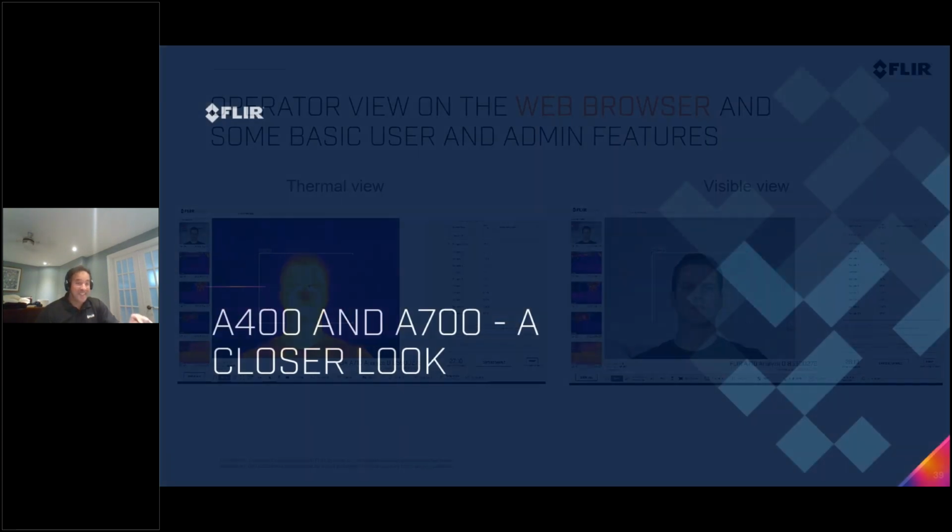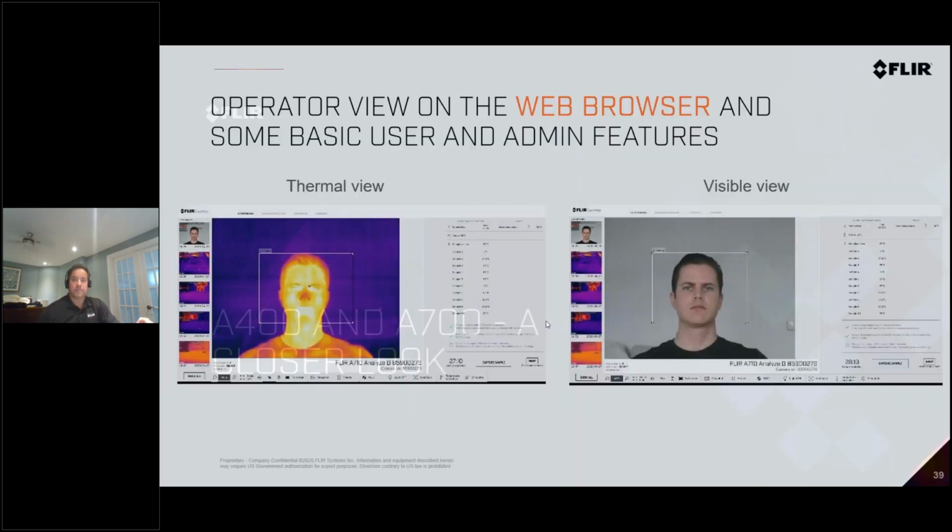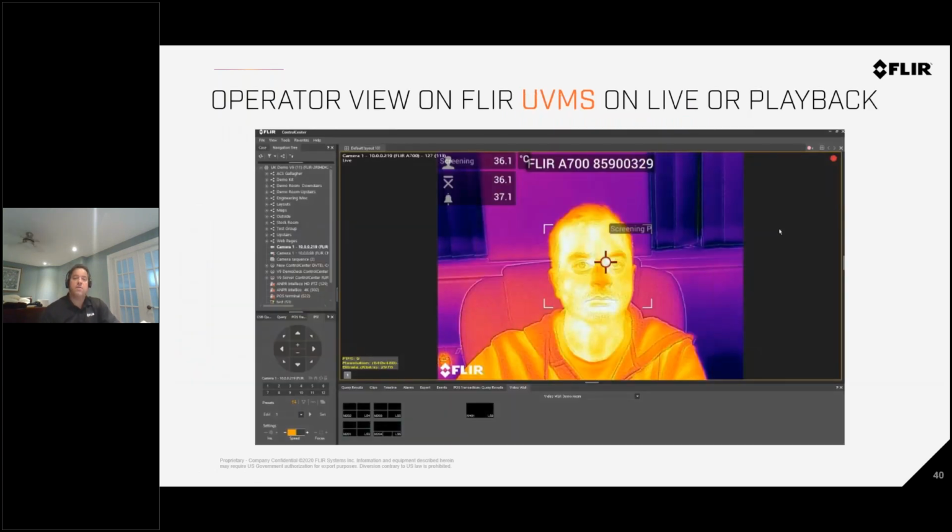If we look at the two models of fixed cameras now, we have the A400 and A700. The A400 is a 320 by 240 camera system. The A700 is 4 times the resolution with a 640 by 480 system. Your web screen would look like a similar view right here. You have a thermal view with temperature measurement, and you can also turn the silhouette on and off, or you can switch, if you have the visual camera included, to a visual camera with an overlay of temperature measurement and thermal for identification. If you connect it to a VMS system, you can have a thermal view and even the visual view. This is what you would see, your averaging, your deviation, and the temperature measurement as well.